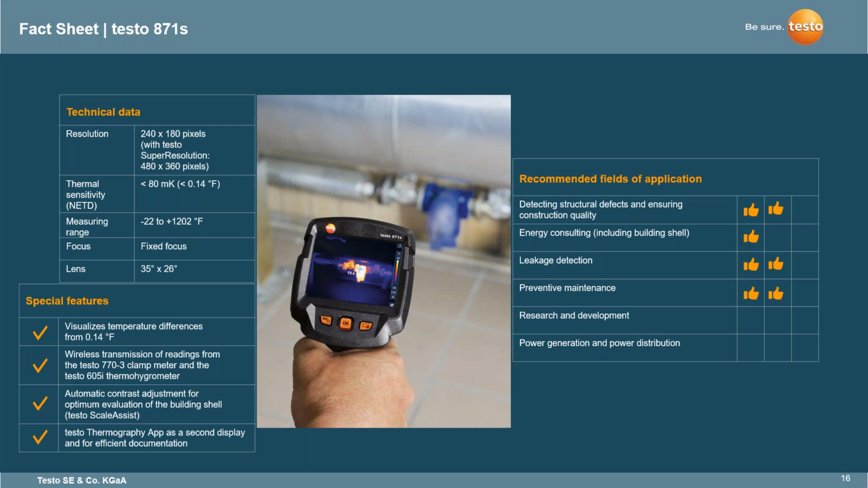Also, the 605i thermal hygrometer. This is used for humidity readings. So if you have this switched on to humidity mode or the humidity measurement program, that will actually transmit the relative humidity of that area while you're getting a thermal image, so that you can determine if, okay, there's some extra humidity in this room, there's a potential for mold. Obviously, if you switch to humidity mode, it is going to change your palette color, and it will give you more of that green, yellow, red to understand that, hey, there is a potential for mold. It's not detecting mold, saying you actually have mold, but it is just giving you a risk-based analysis that there is a higher potential of mold.